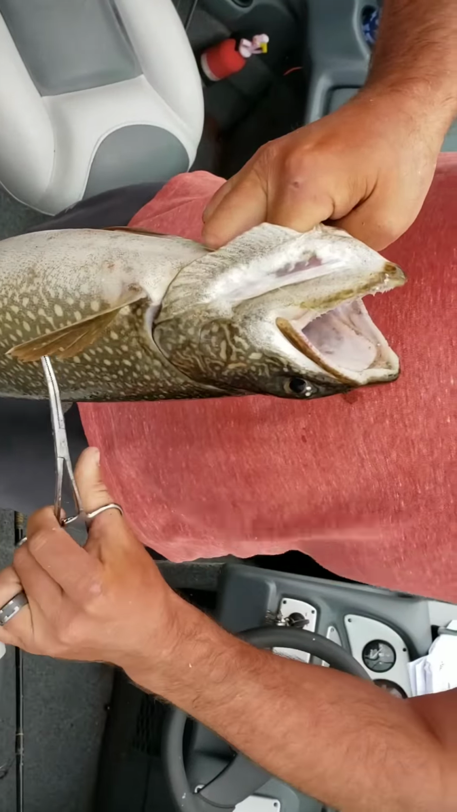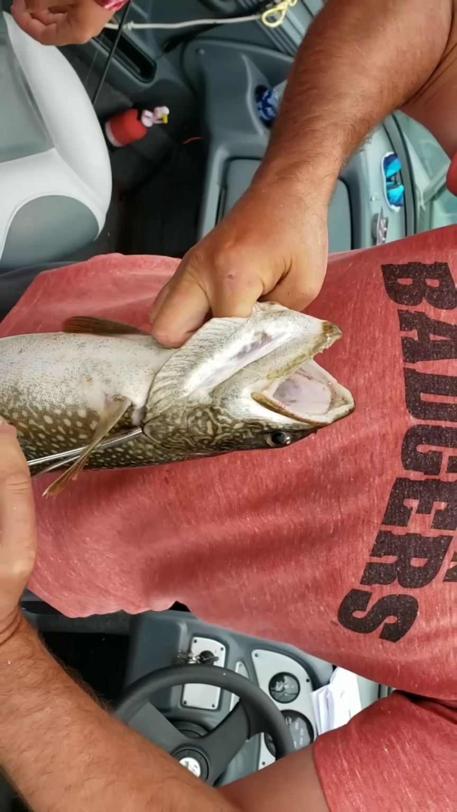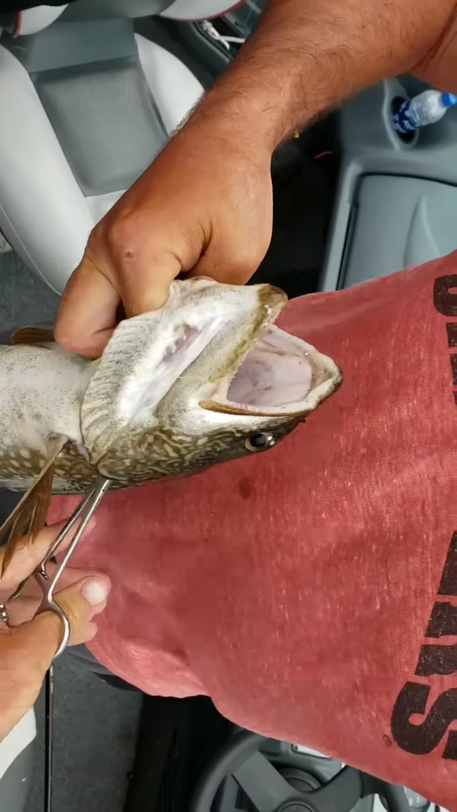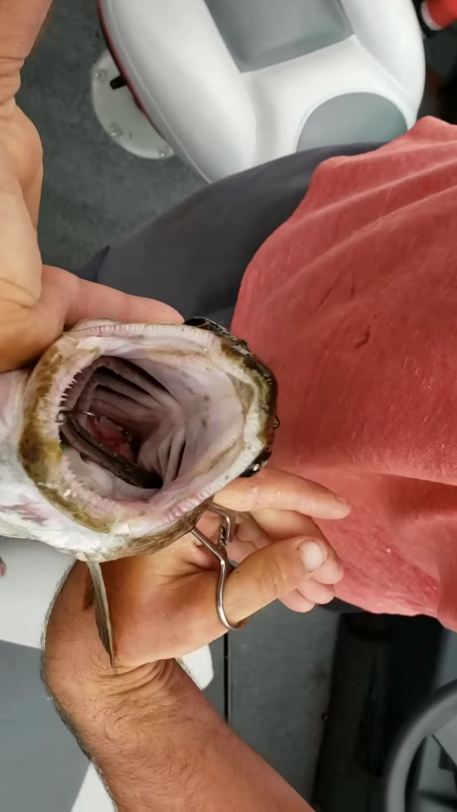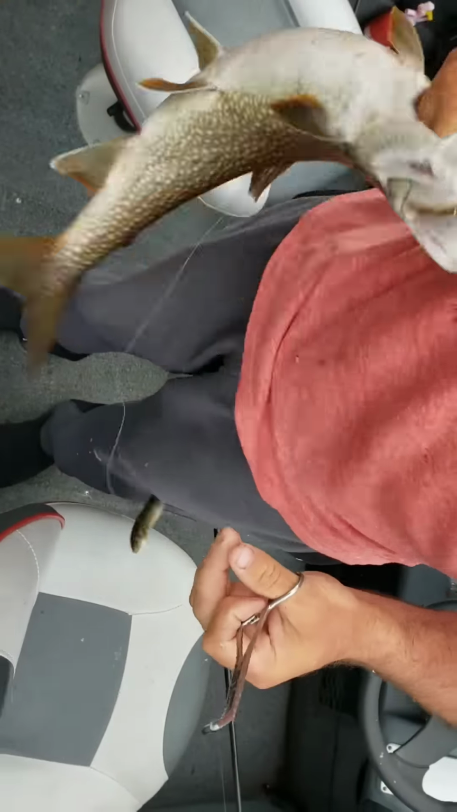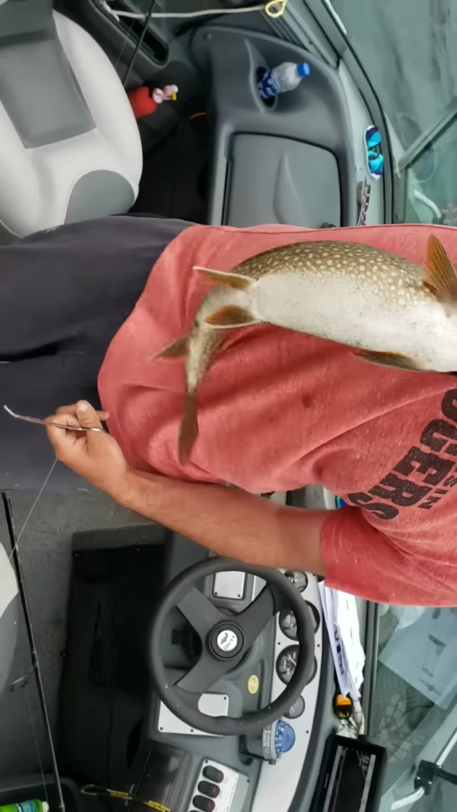Go through the side of the gill, down in here. Go in from this angle. Watch. Turn it. And pop it right off the throat. Yep. And then you let it out. And that will keep them lively. Obviously. Yep, nice one.